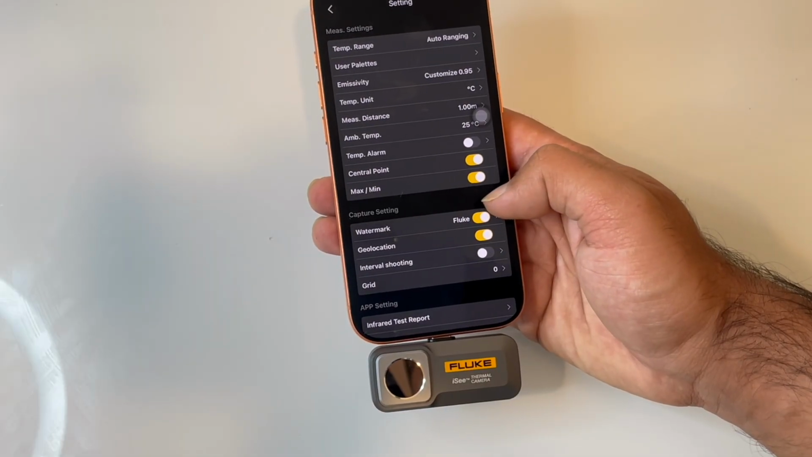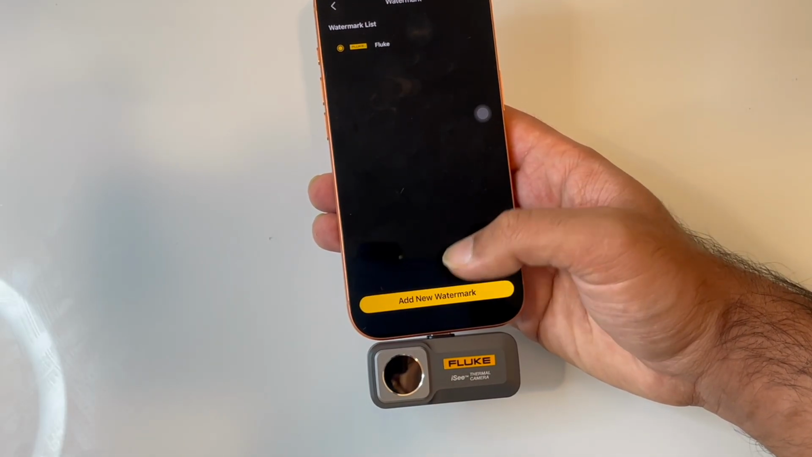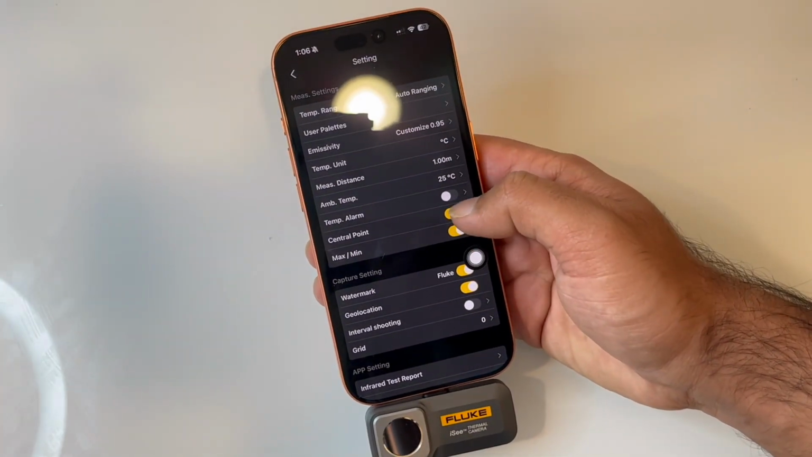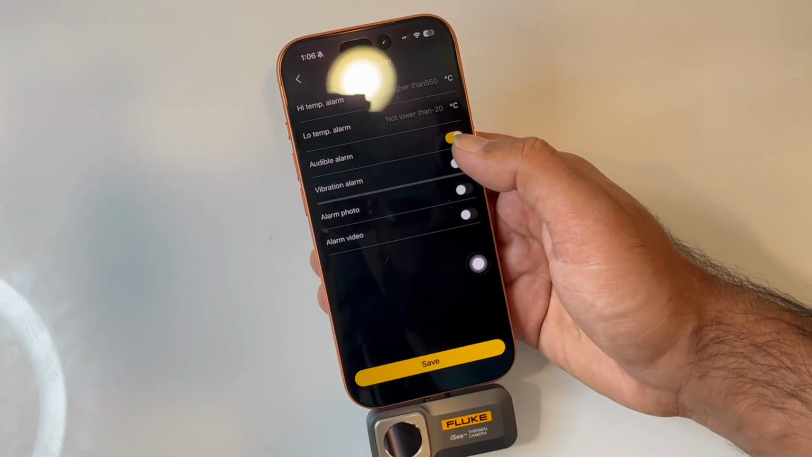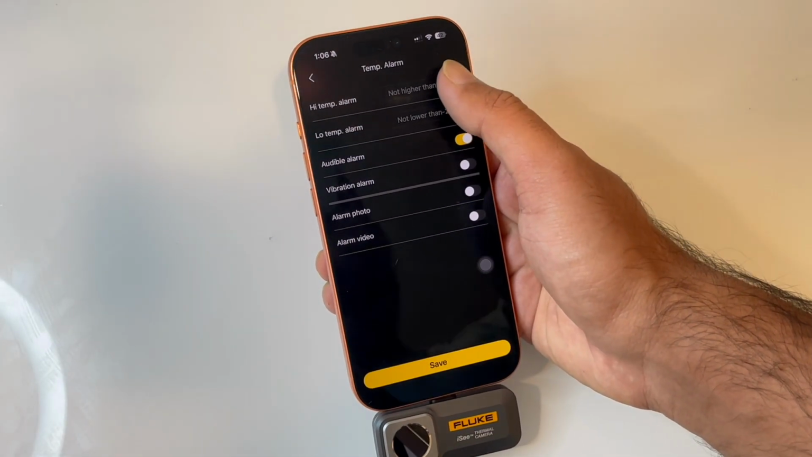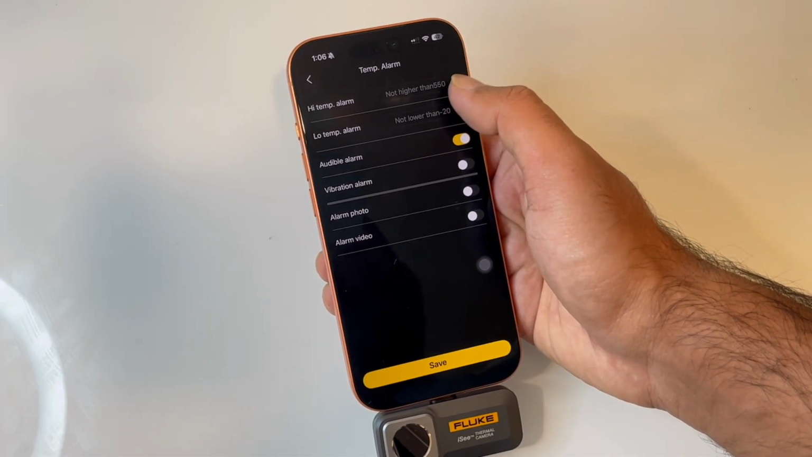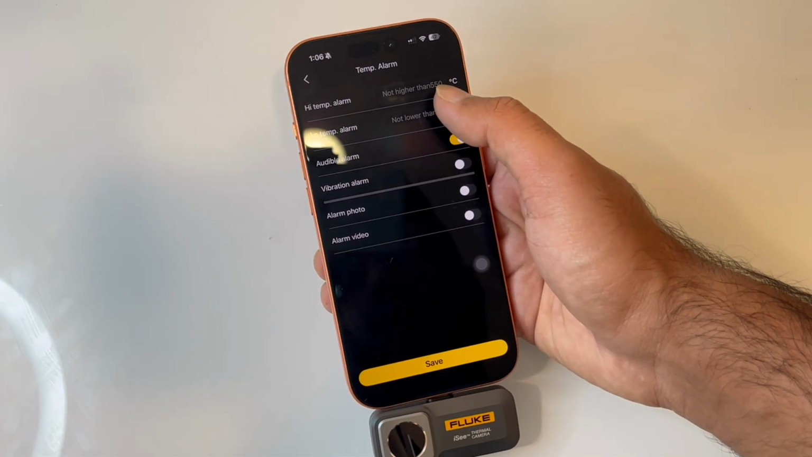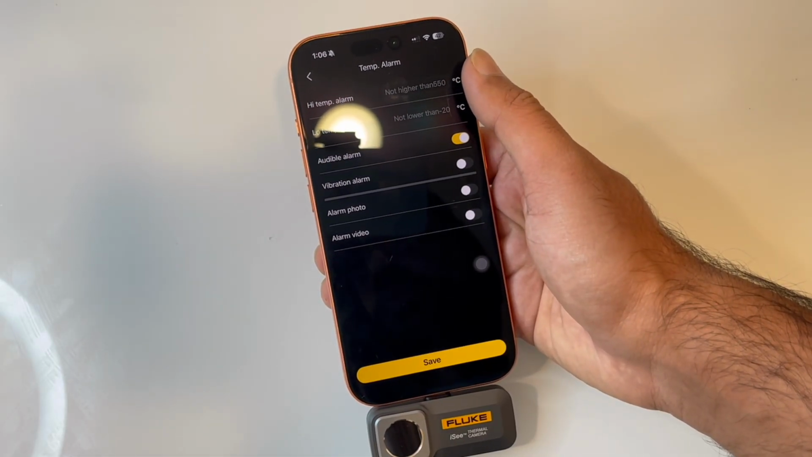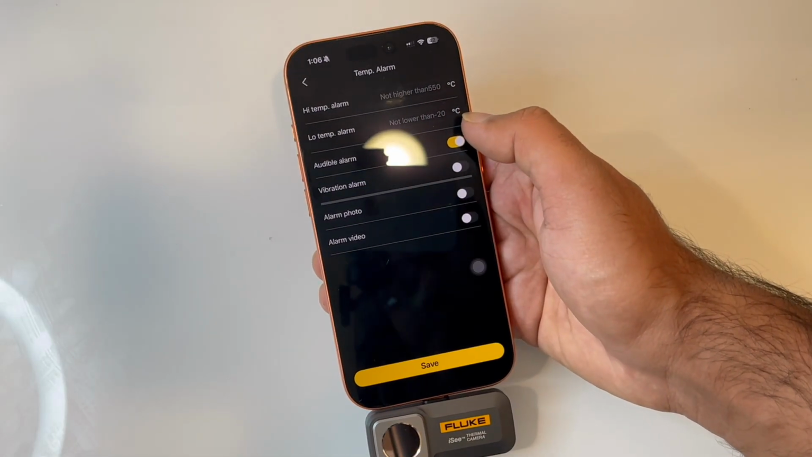If you need a Fluke marker, click this on. You can add your own company watermark here and then go back. I can put some temperature alarms. If I go here, let's say I want to put a high temperature alarm, so anything above 550 degrees will be shown on an infrared image, and then everything else will be a digital image, and a lower temperature. So anything within that range will be shown with thermal colors. Everything else will be on a digital image.